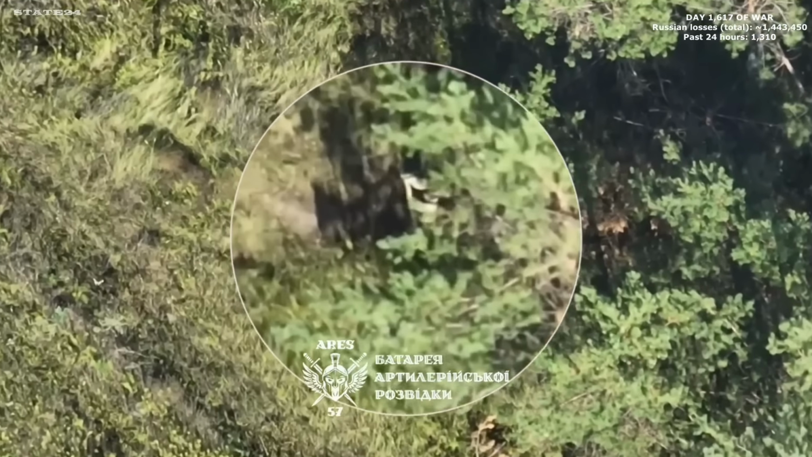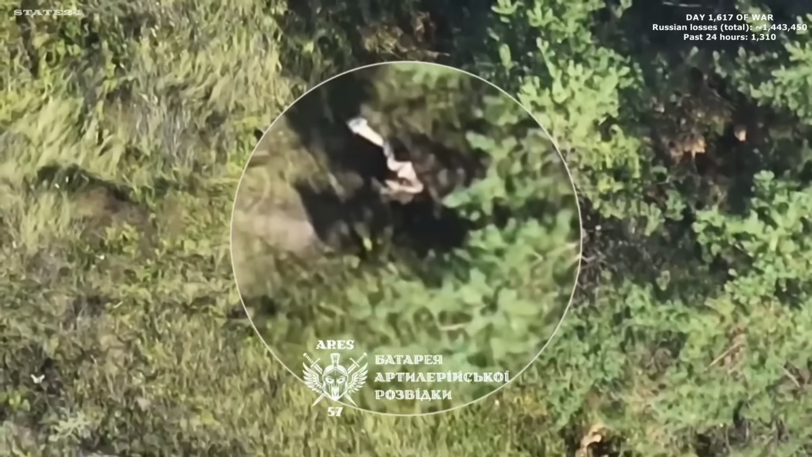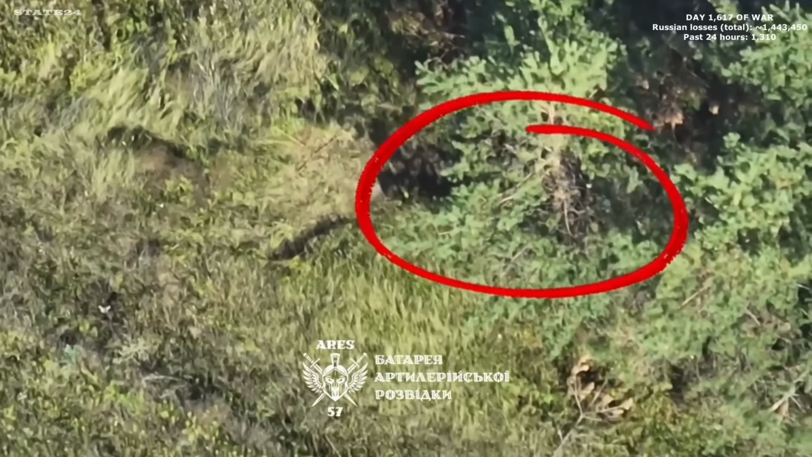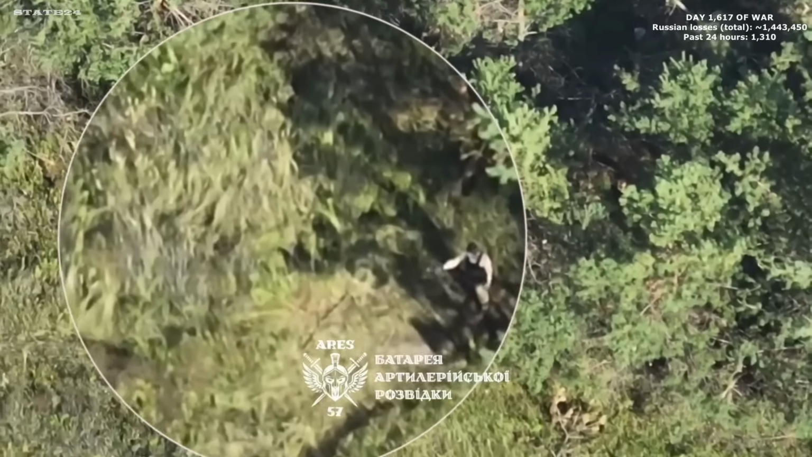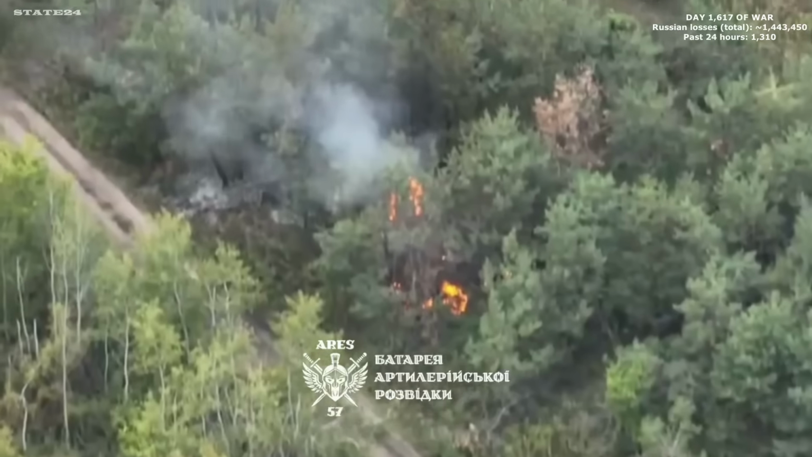Russian drone operators working from what they believe are safe positions. Forest dugouts, reinforced shelters, distance from the line. Ukrainian reconnaissance tracks each location. The coordinates get passed, and the operator behind the joystick becomes the next target. Distance doesn't protect them here.